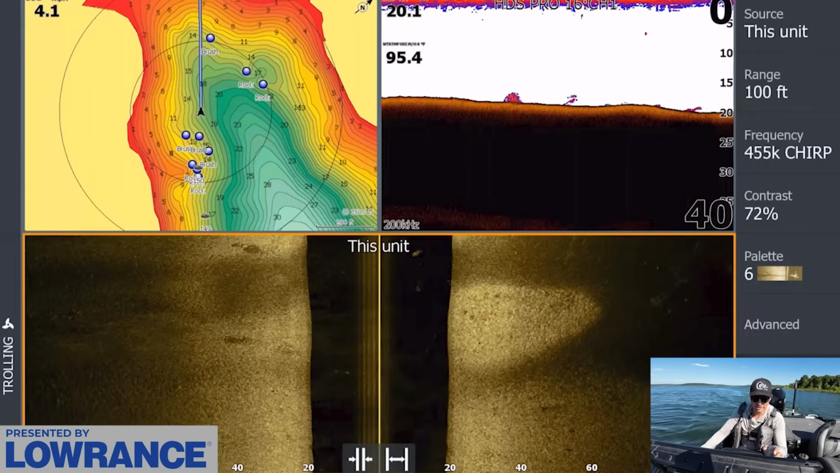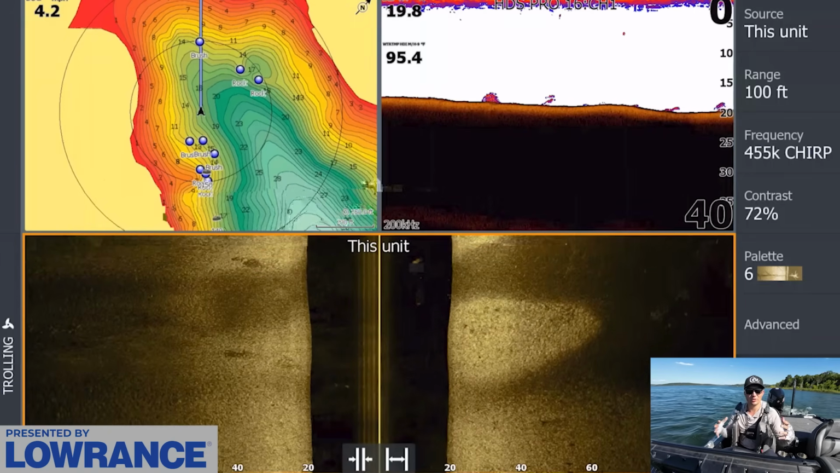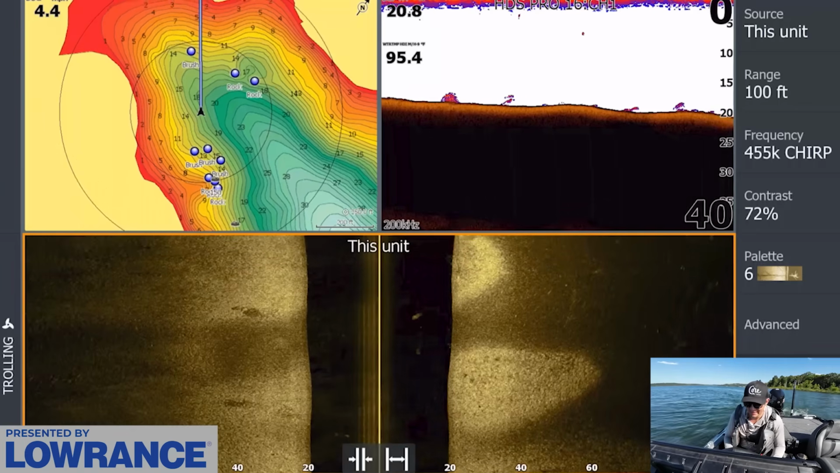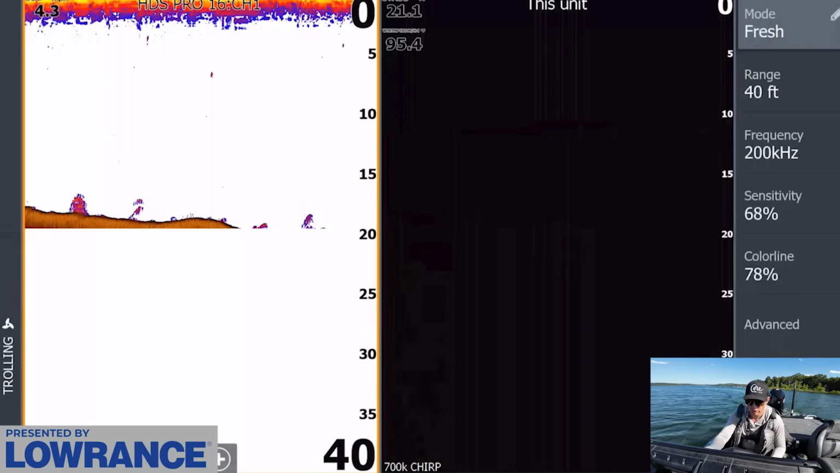The only waypoints I actually keep anymore, guys, are my Google Earth waypoints. What I'll do every single month, because I have so many waypoints I throw on my graph, I delete all my waypoints and then I just add in my Google Earth waypoints.